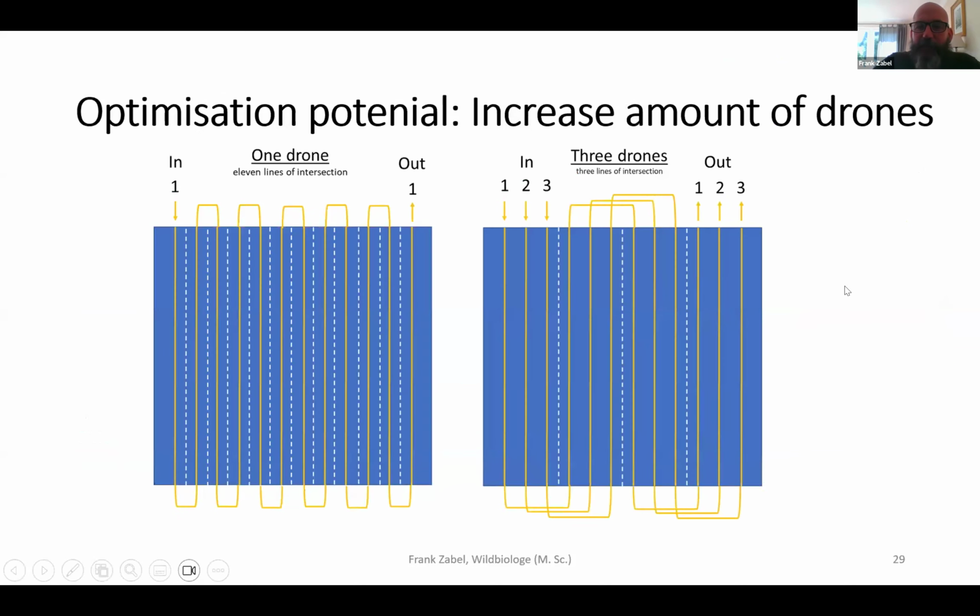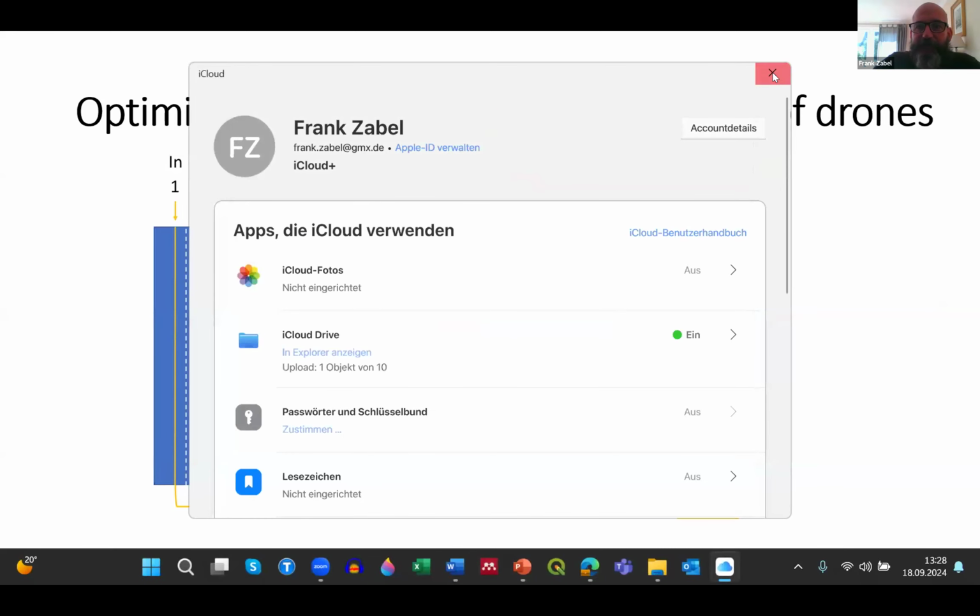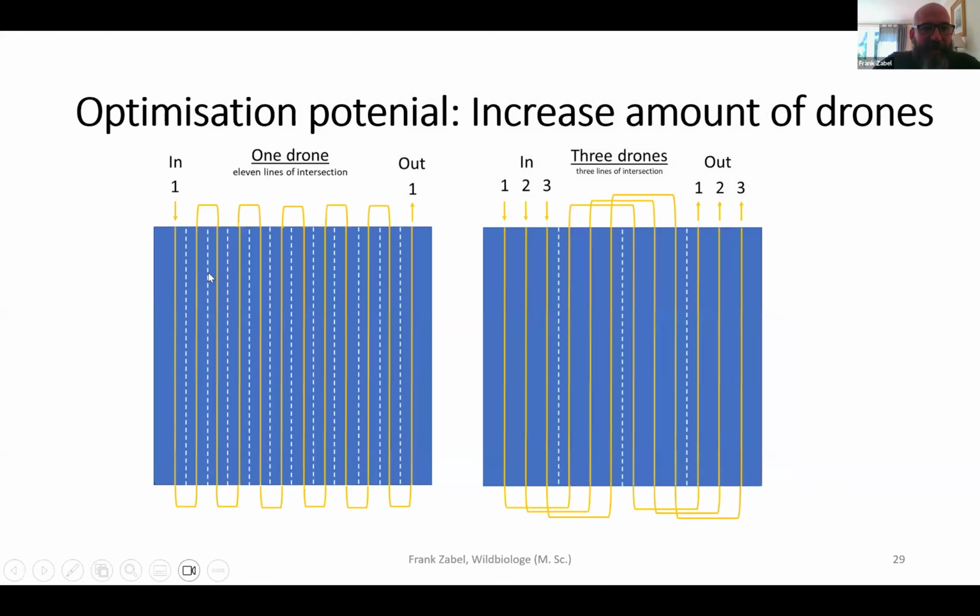So what we have also learned is the whole thing was performed with one drone, and there you have many intersections, and then it can happen that the animal moves from one flight transect to the other, and this is of course bad for the accuracy.